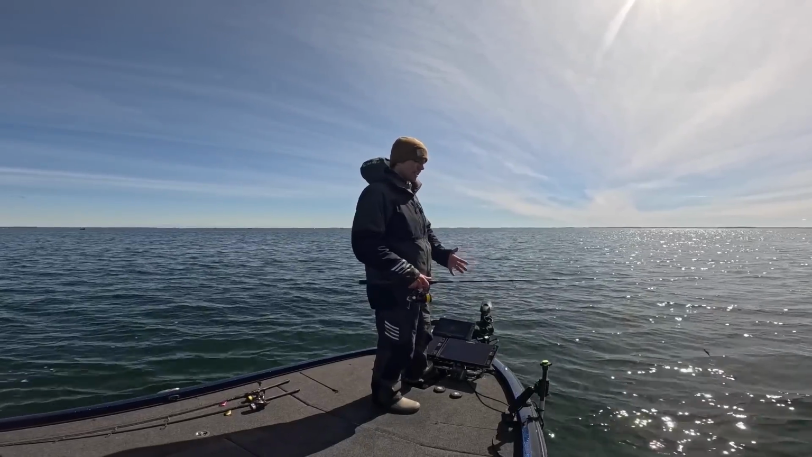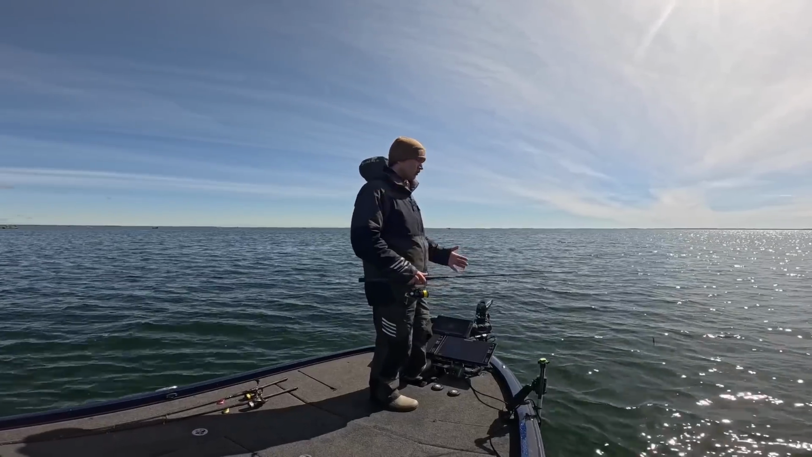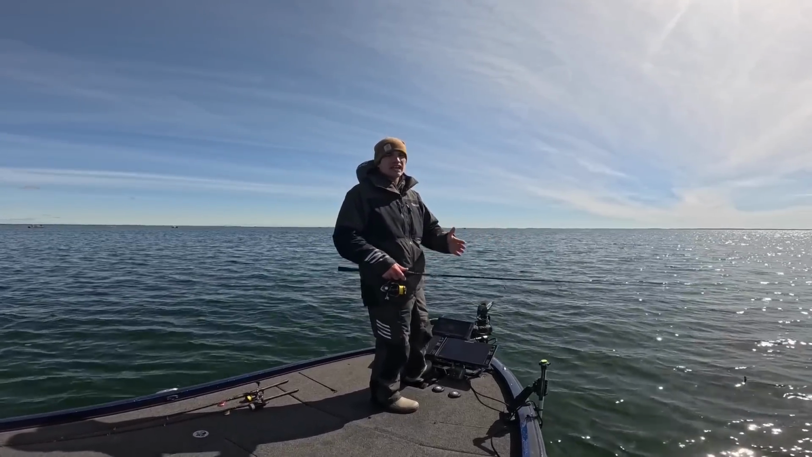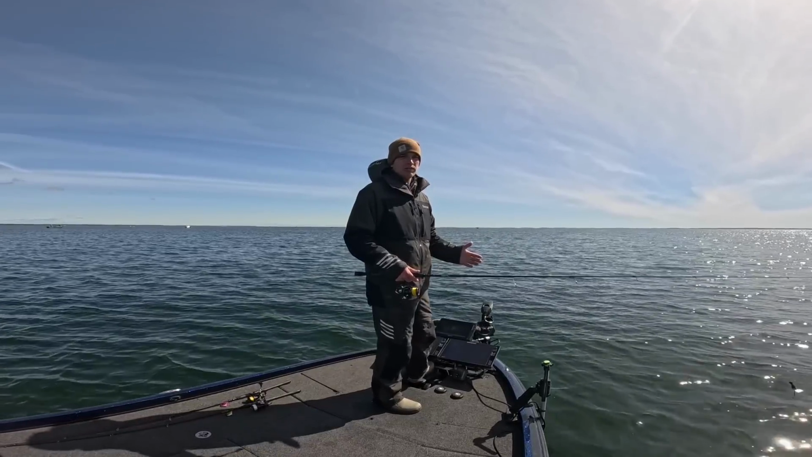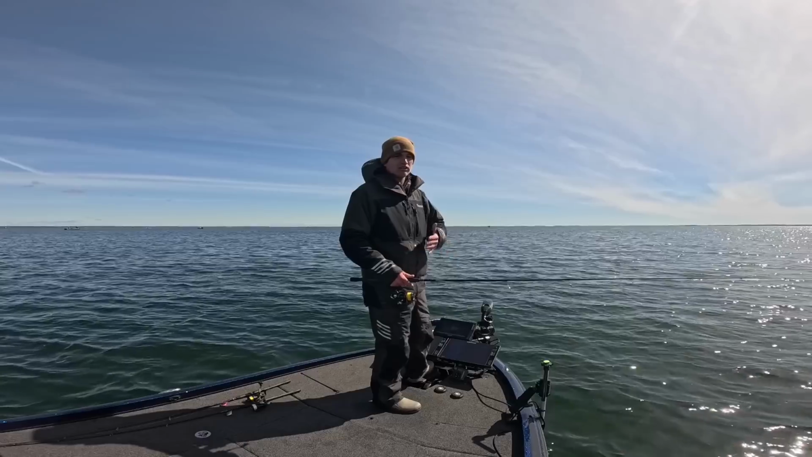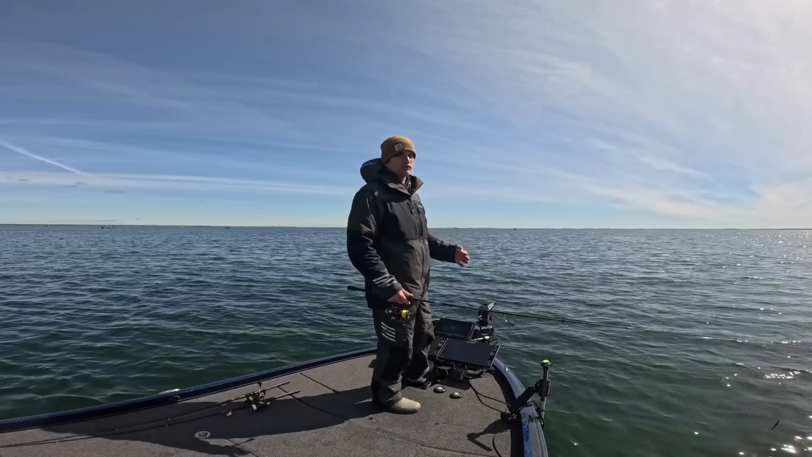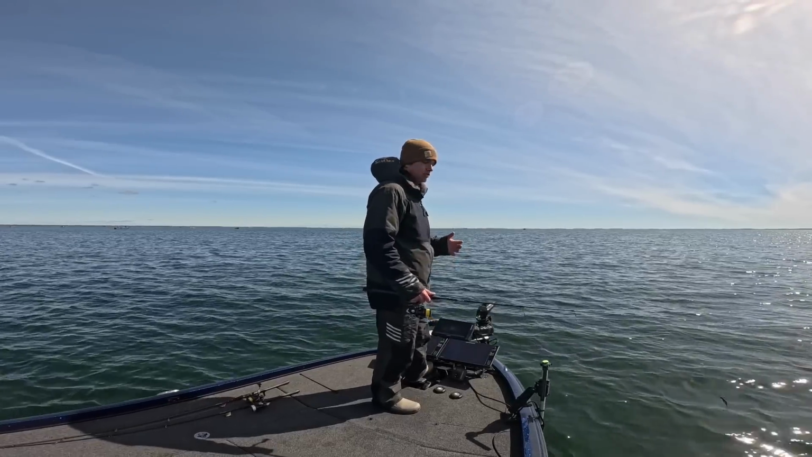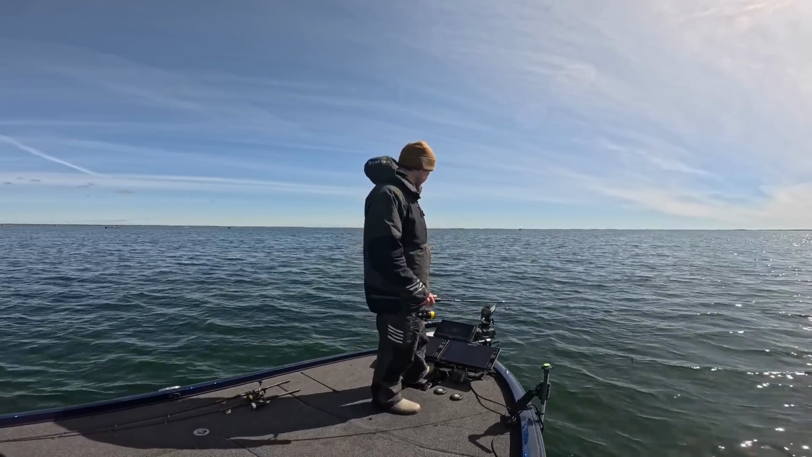If you guys don't know exactly where your beam shoots, I recommend going up to a wall and seeing exactly where that beam shoots. Spot lock down behind a wall or a dock, something like that, and kind of get a gauge distance on where you need to cast, because it makes a world of a difference being able to know where to cast on these fish in relation to your Livescope.